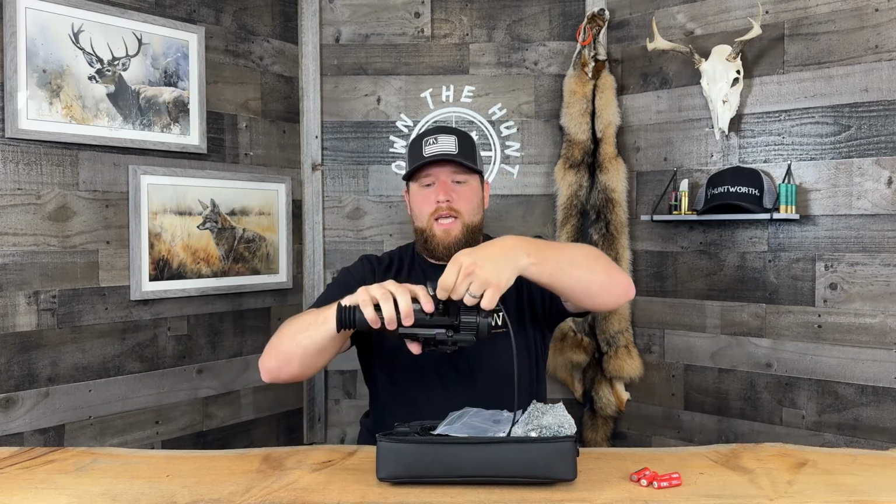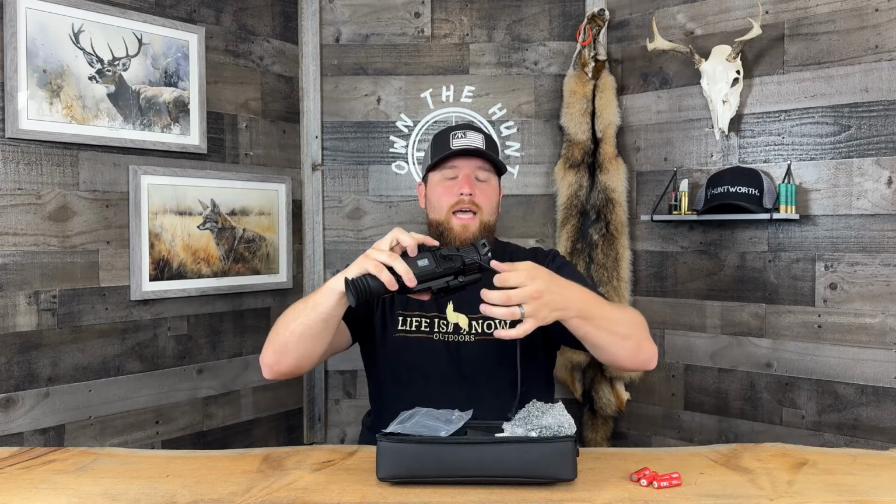And I'll show you guys, this thing connects very nicely. It's on there nice, it's not going anywhere, it can spin freely, but if you were to snag something, it can come off. And I like that. You're not gonna break the scope, you're not gonna damage a charge port or something like that. So big kudos. I think it's a good design.